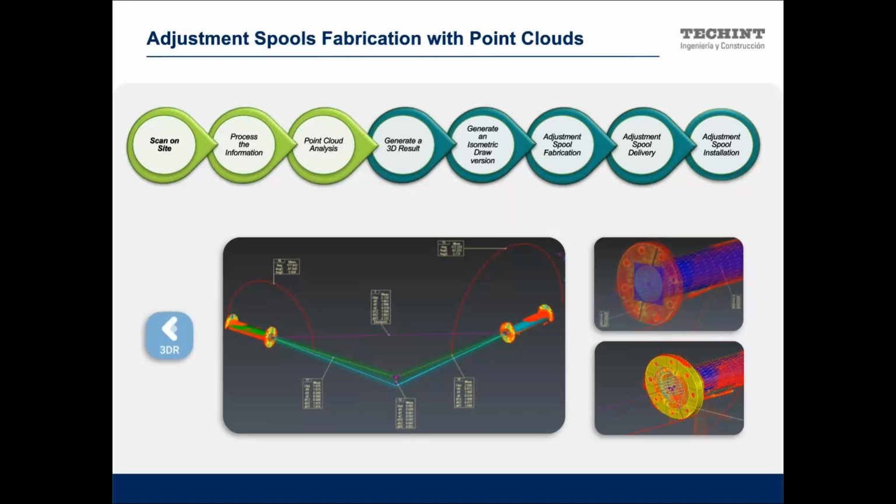We can see 90 degrees in the connection of the spools. In this particular software, we use Cyclone 3DR. We make the projection of those spools and take all the measurements that we need to make sure that we fabricate our best adjustment spool with the real dimensions that we captured at the site.